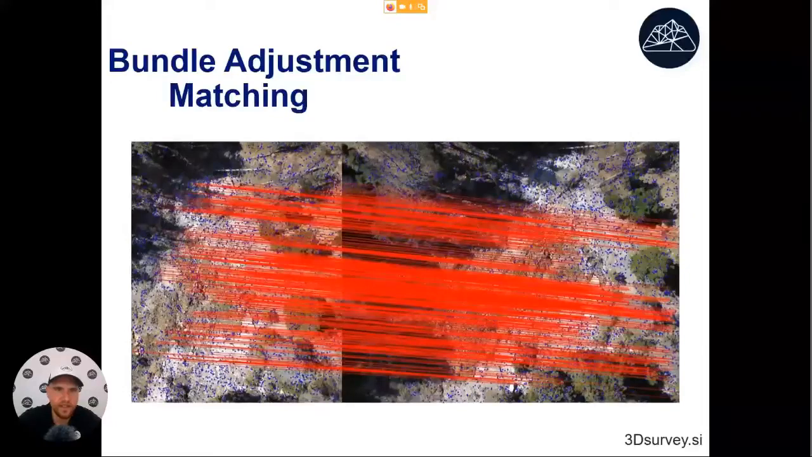Then the second step of bundle adjustment is feature point matching. When we have feature points and descriptors, we take the first point on the first image and compare it to the first point on the second image and see how well they match. We do this for all possible point-to-point combinations and we try all possible image combinations. In the end, what we get are 2D matches between images.